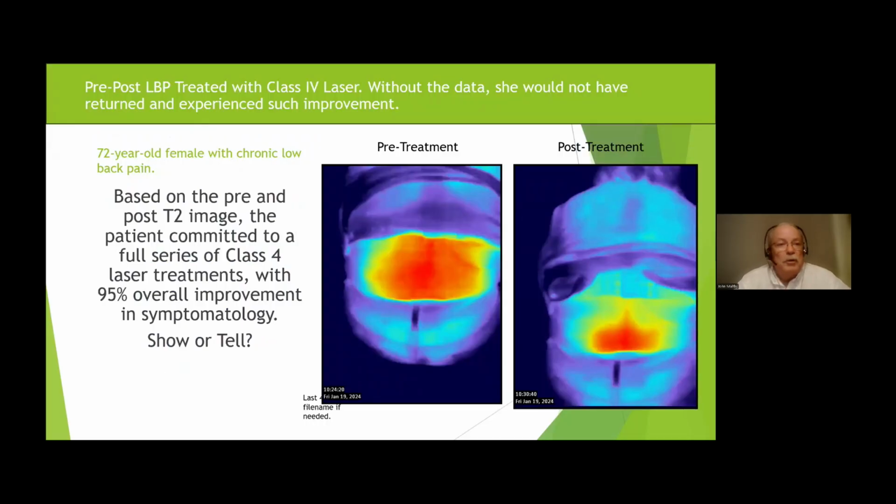This is a patient of mine, a 72-year-old female with chronic low back pain. She came in, we did the laser, she stood up. "I don't know if I feel much better." I said, well, let's take a look at the picture. The picture on the left is the pre, the picture on the right's the post. And she looked at that and she goes, "Oh my gosh, that's me." And I go, yeah, that's you. So guess what? She stayed with the program I recommended for class 4 laser. About halfway through that protocol, after 4 or 5 treatments, she was 95% better from a chronic condition that she had had for a long period of time.